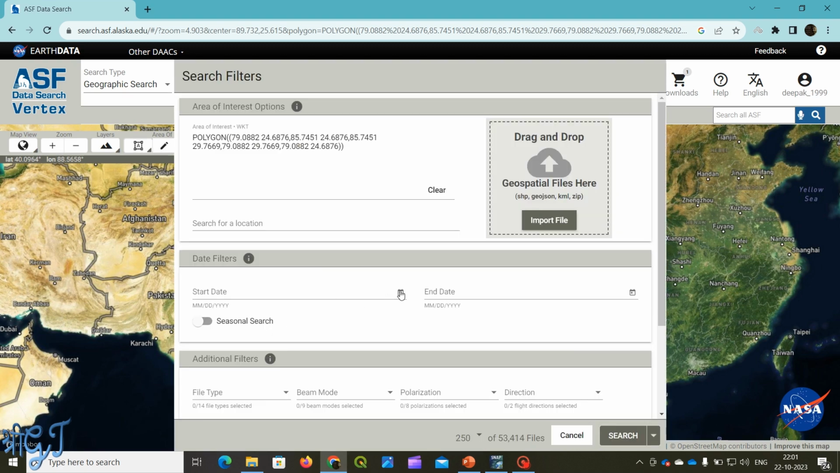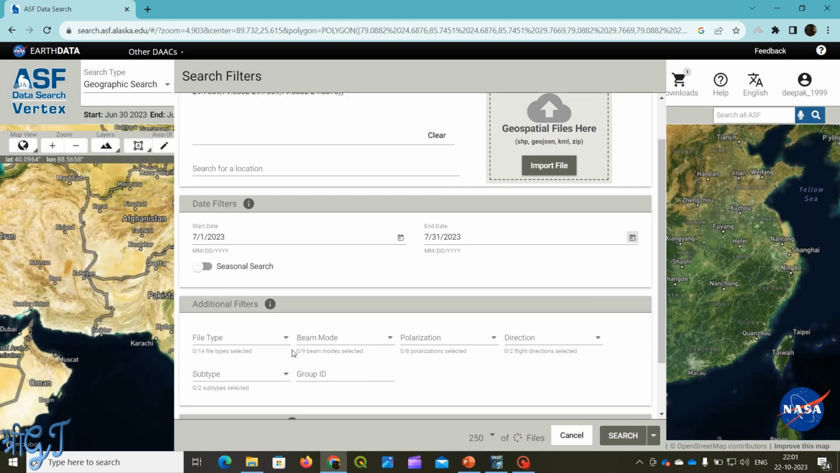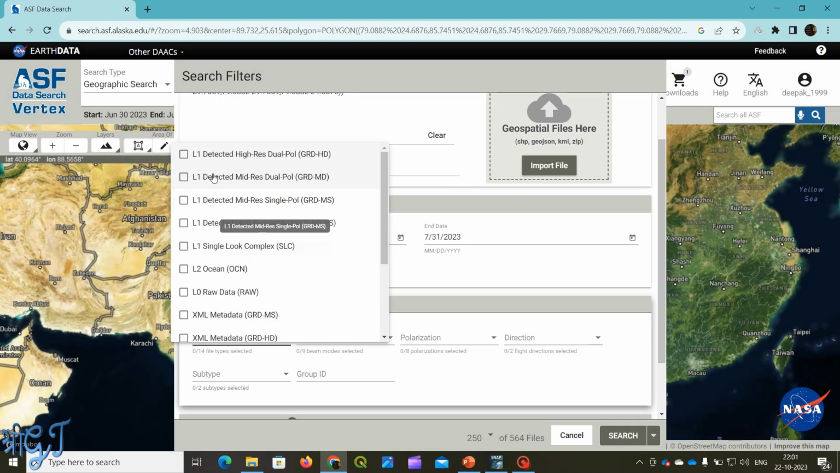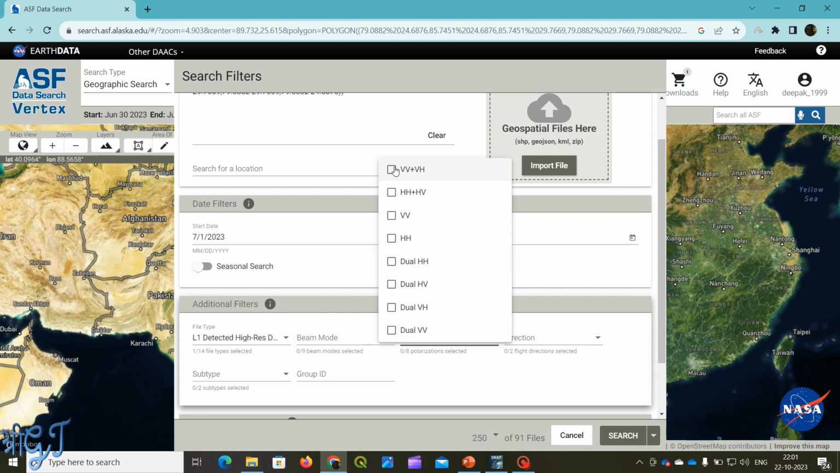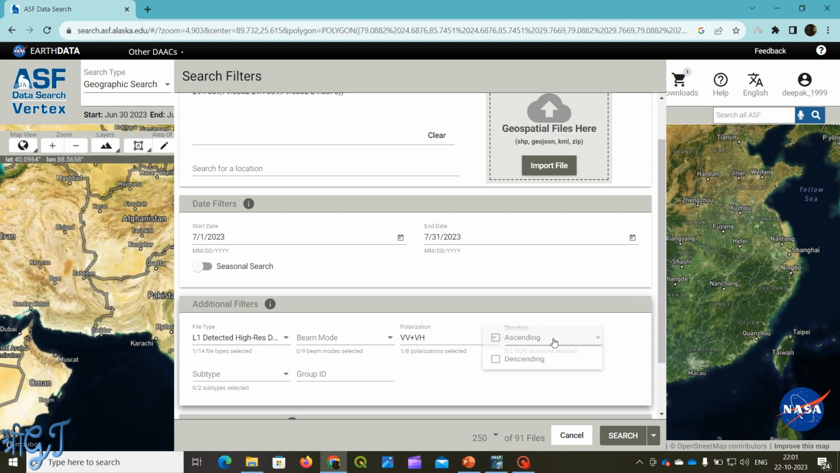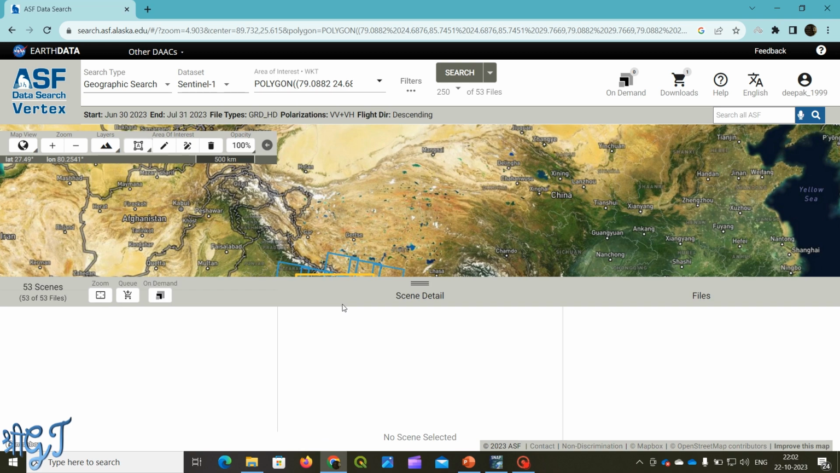Here we have to select the date of acquisition, so I'm going to select July 1st to July 31st. And for file type, we have to select L1 detected GRD HD data. For polarization, we have to select VV or VH polarization type. For direction, we have to select descending direction, and then click search. We will find some images over our selected area.